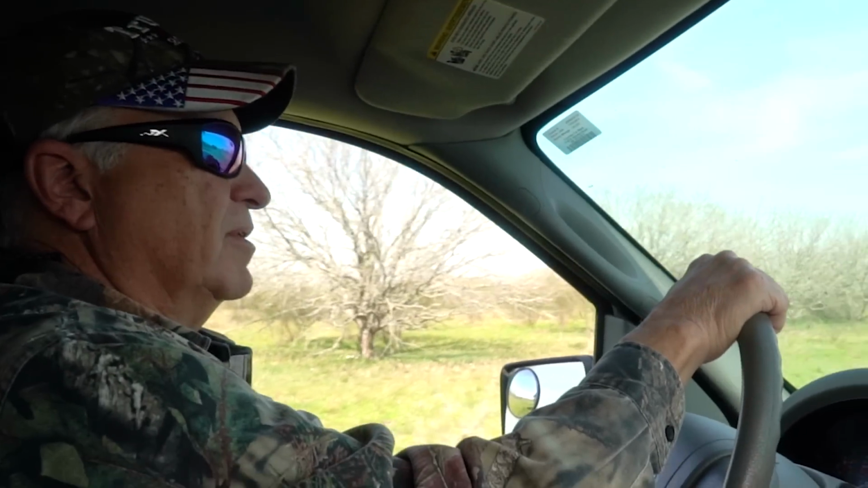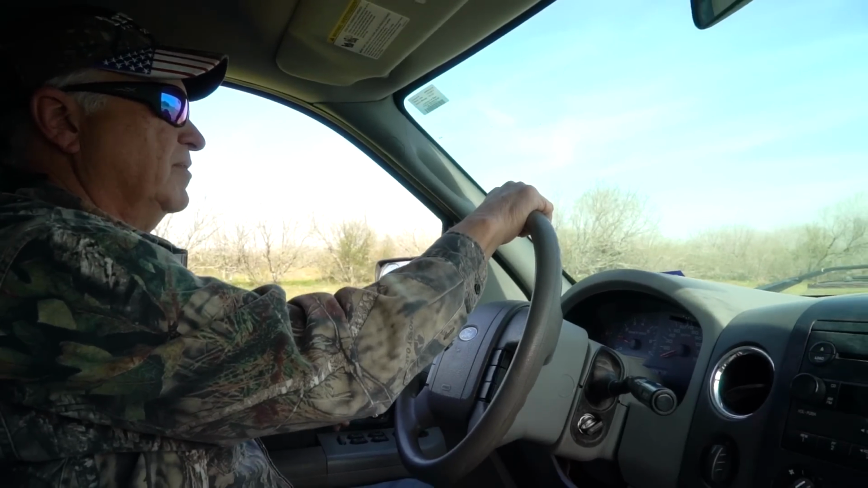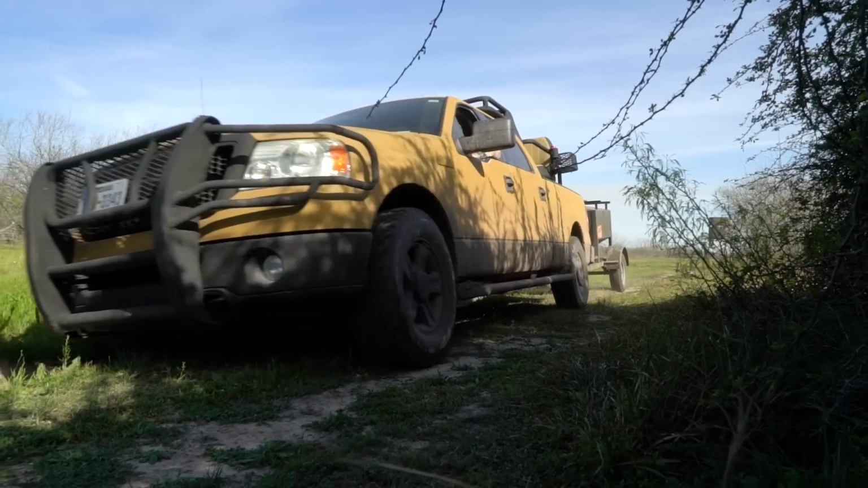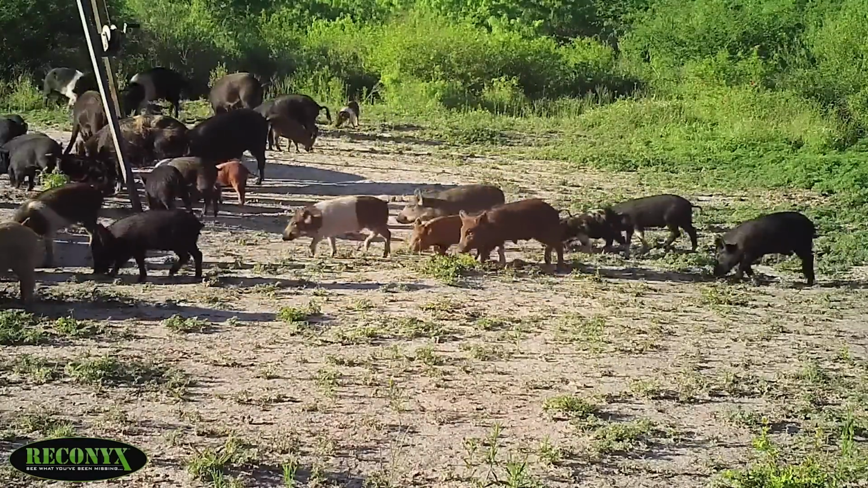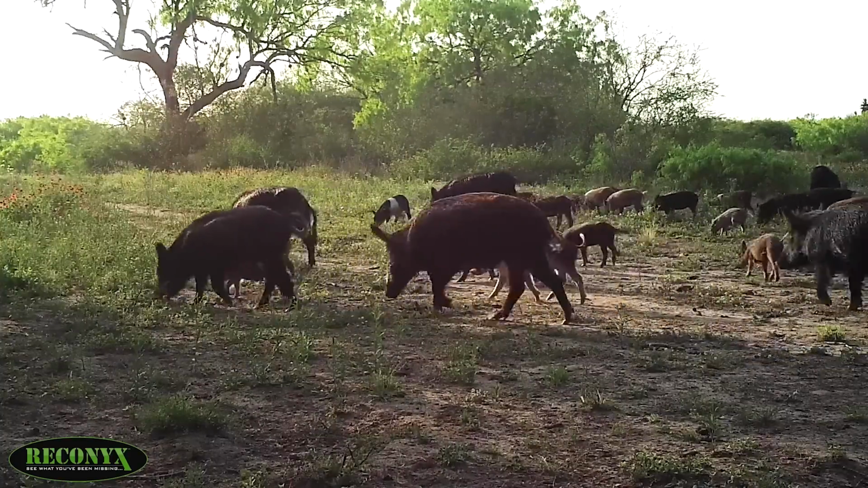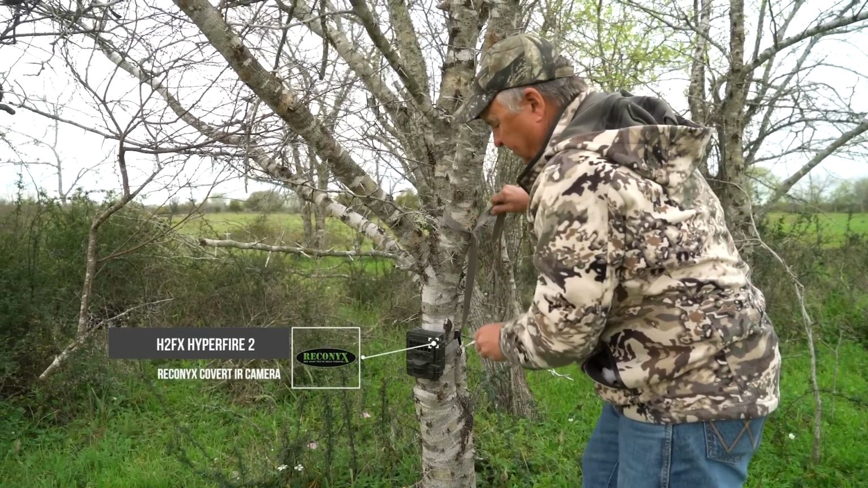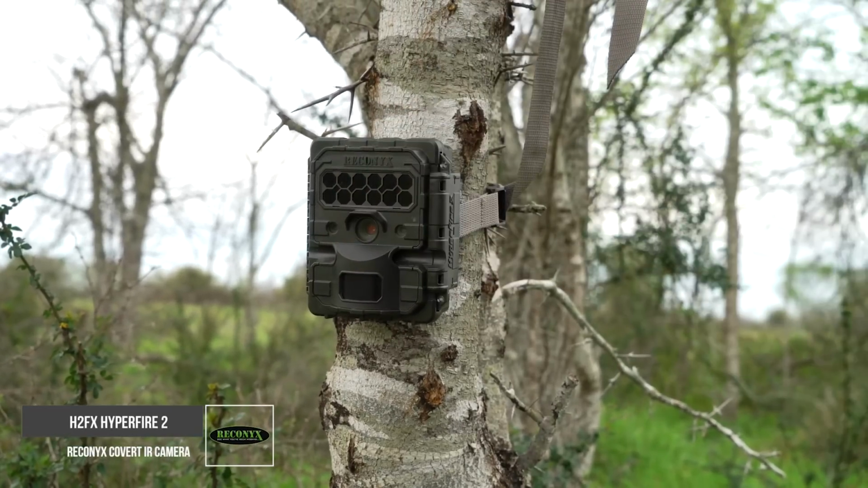Before dark, we're going to hop in some of these blinds, and we're going to sit and see if we can ambush a pig that way. Our mission right now is to chum up the pigs. There are so many hogs on most of these pieces of property. We can take a Reconyx camera and put it up on just about any spot, and it's going to capture pictures. All the country they have to roam down here, it's real important to get your confidence in a spot. And so this is the way we get our confidence.